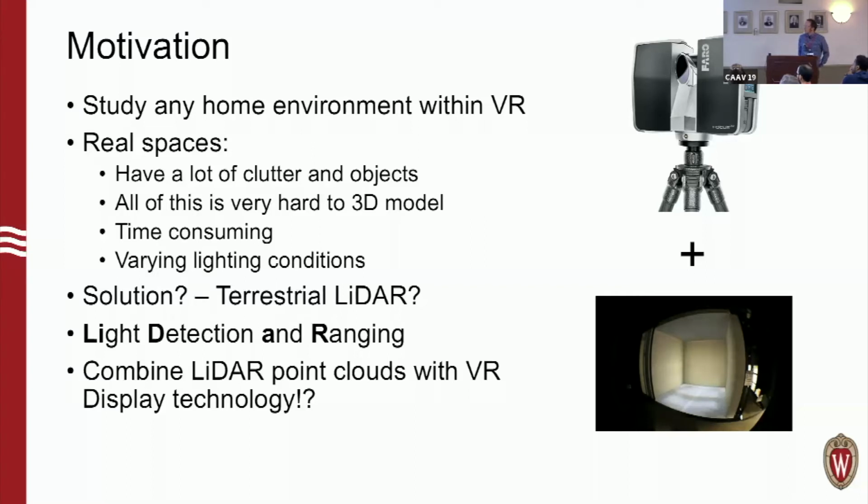And the hope would be, could we use this technology combined with VR to study any home in existence? Started with the 20 just to start small, but I'll talk in a little bit about how it's pretty much gotten to the point where we could do this for any physical space.